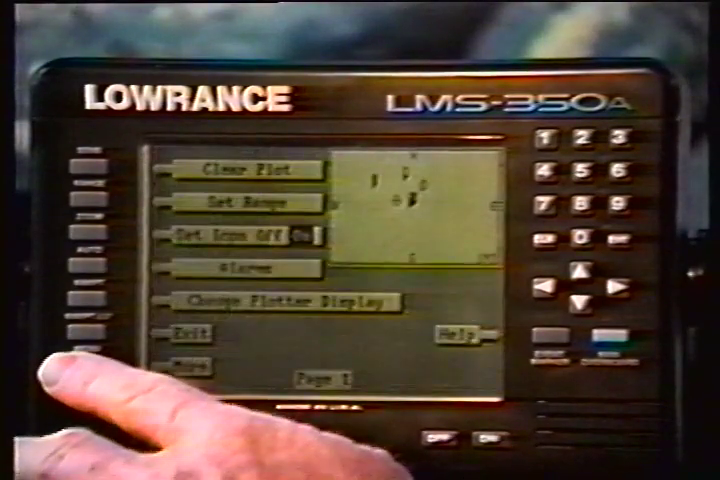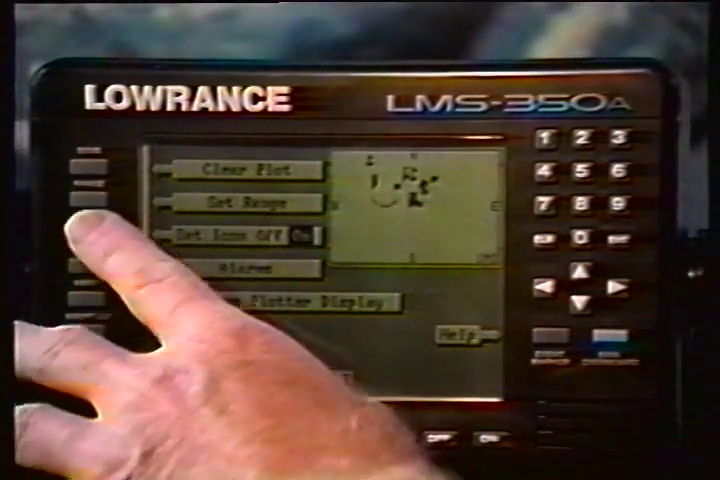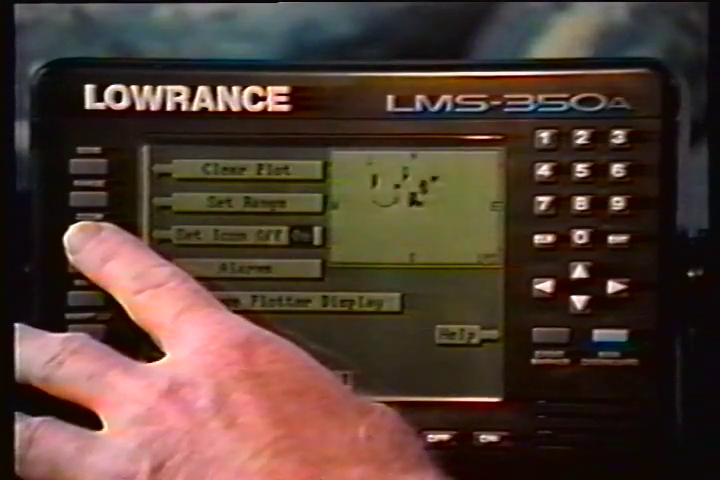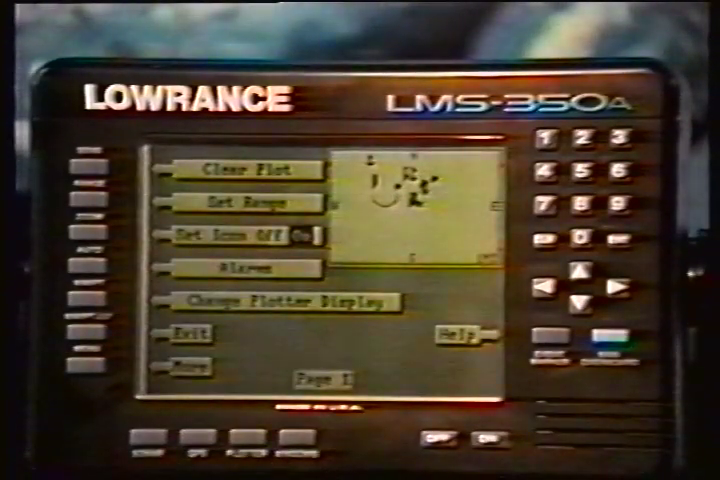Pressing this key turns on the icons that you placed on the screen using the Event Marker key. For more information on this feature, see the Event Marker section in your manual. This also turns on all of the waypoint icons.